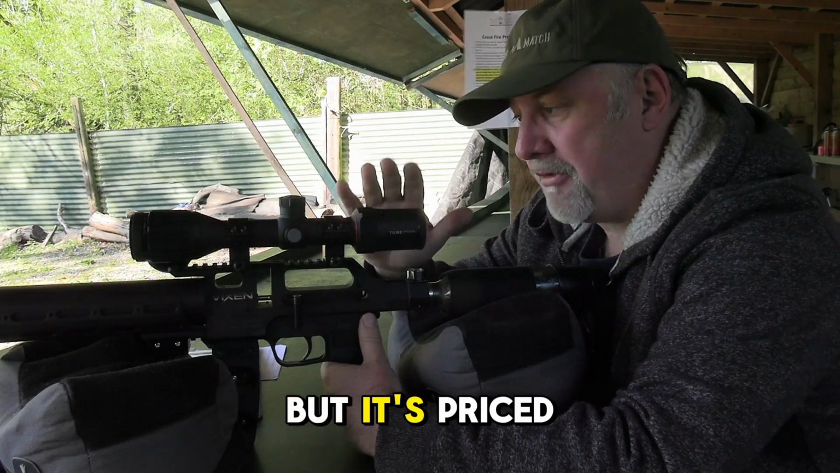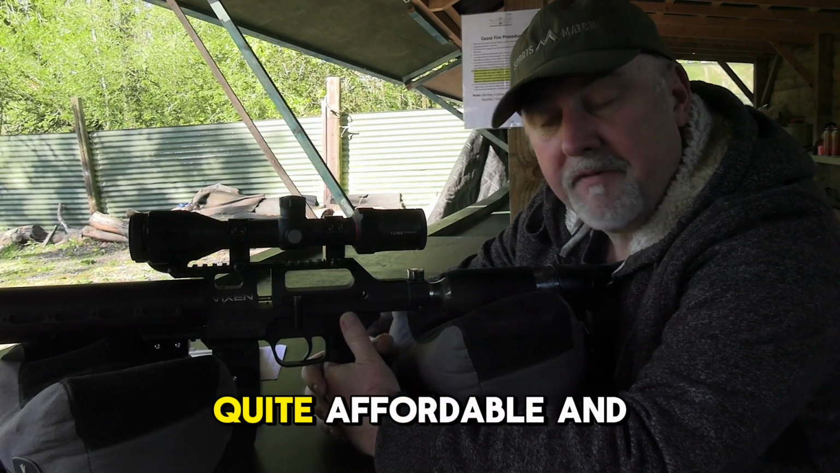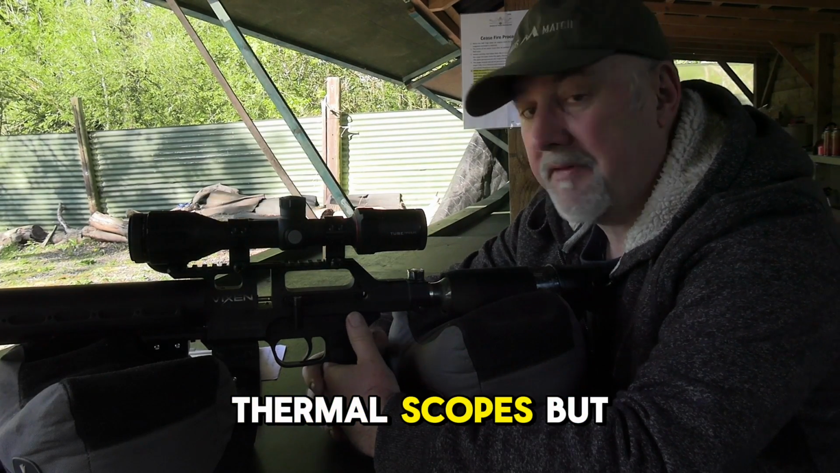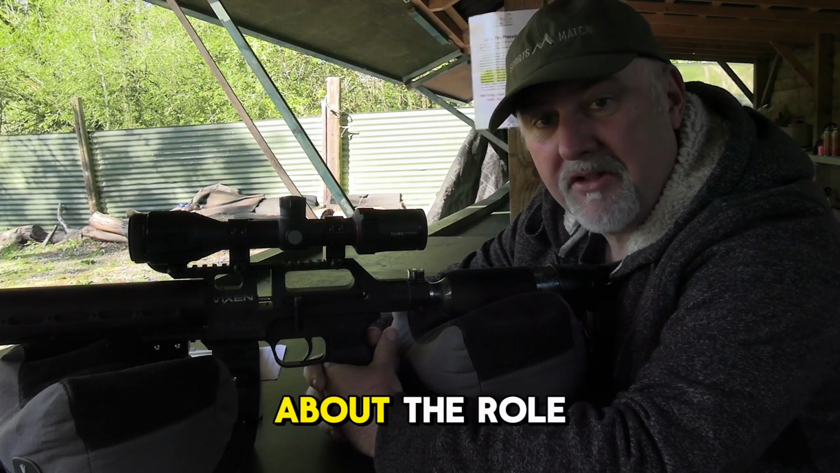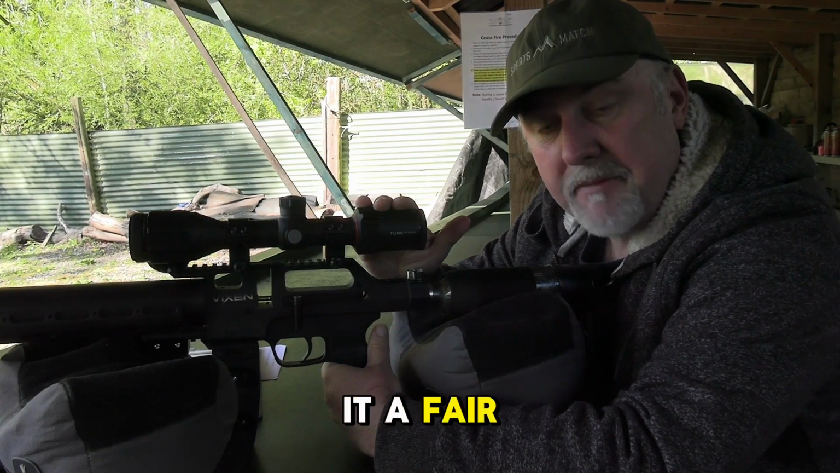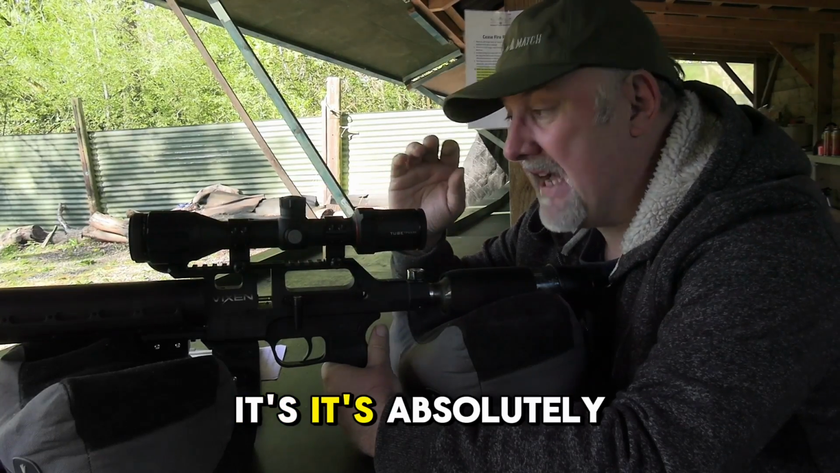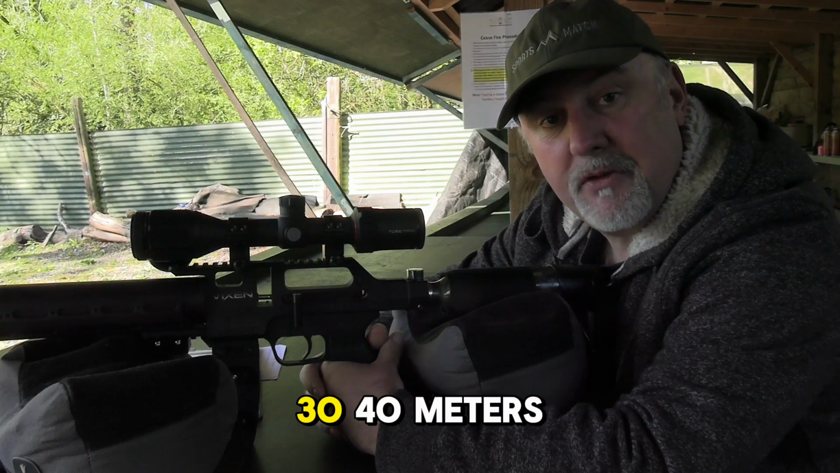But it's priced at just a penny under £1,100, which makes it, in the grand scheme of thermal scopes, quite affordable. And obviously there's going to be a bit of a compromise on quality compared to much more expensive thermal scopes, but for airgun use it's actually pretty good. I must admit, I've been a little skeptical before about the role of thermal scopes for air gunners, but this one, having used it a fair bit, is changing my mind. If you accept the limitation of the range that you're going to use it over, it's absolutely fine for picking out rat and rabbit sized targets at 20, 30, 40 meters.